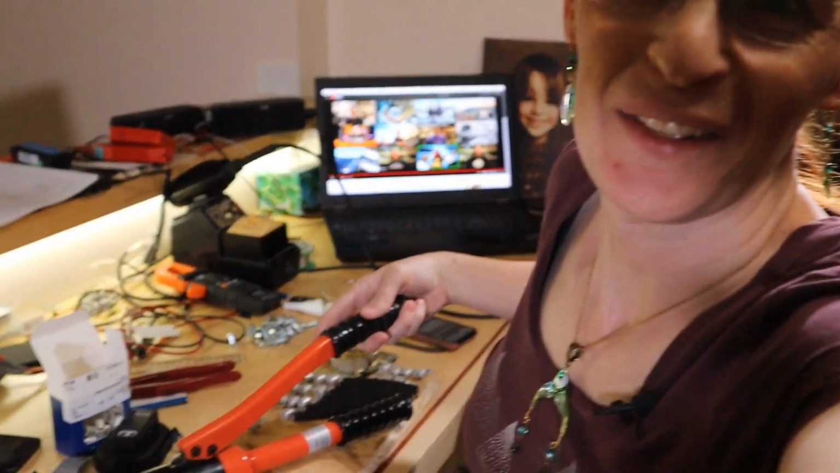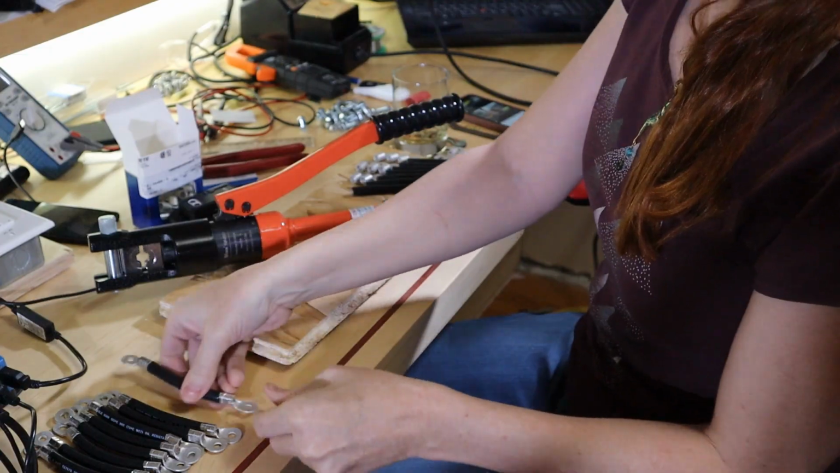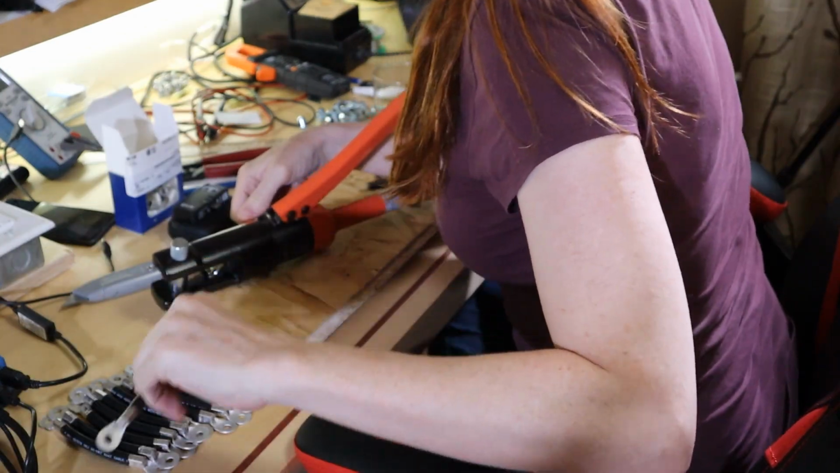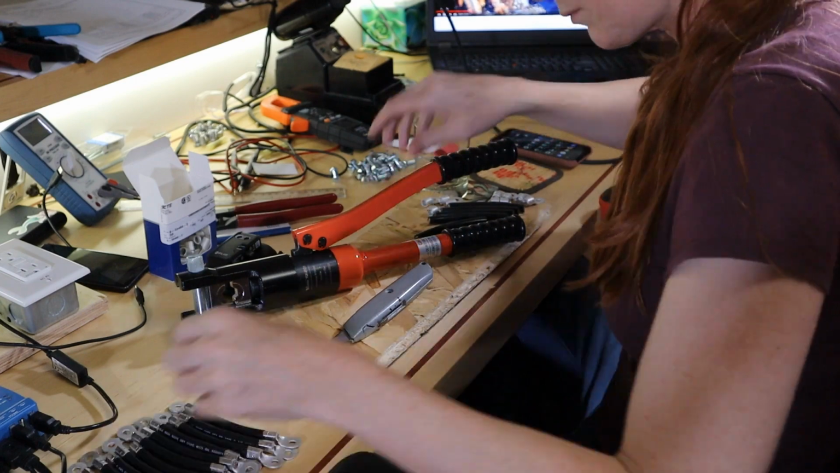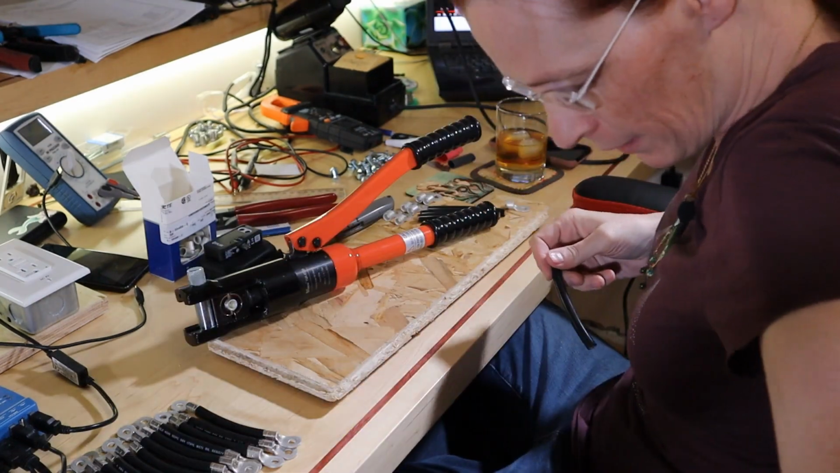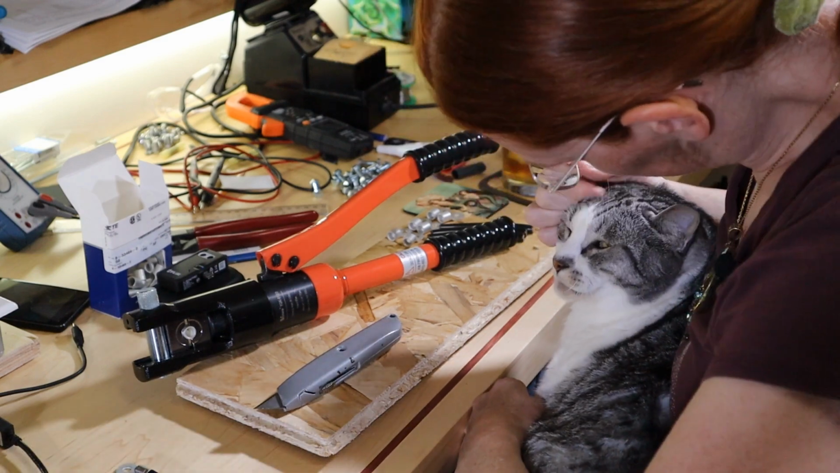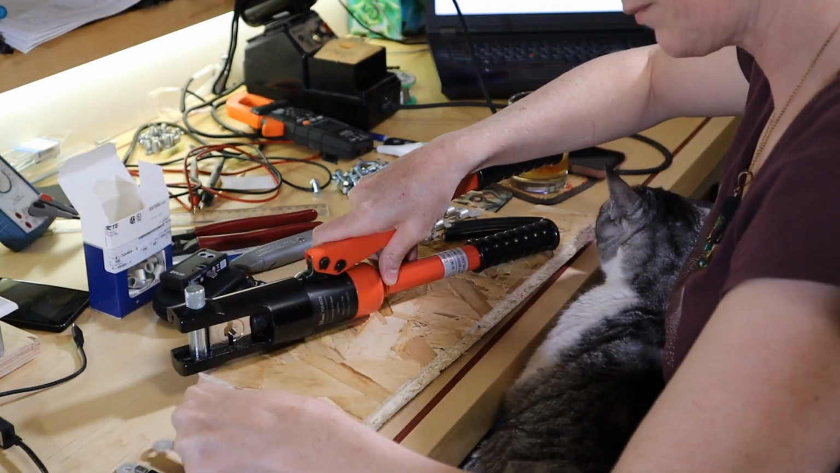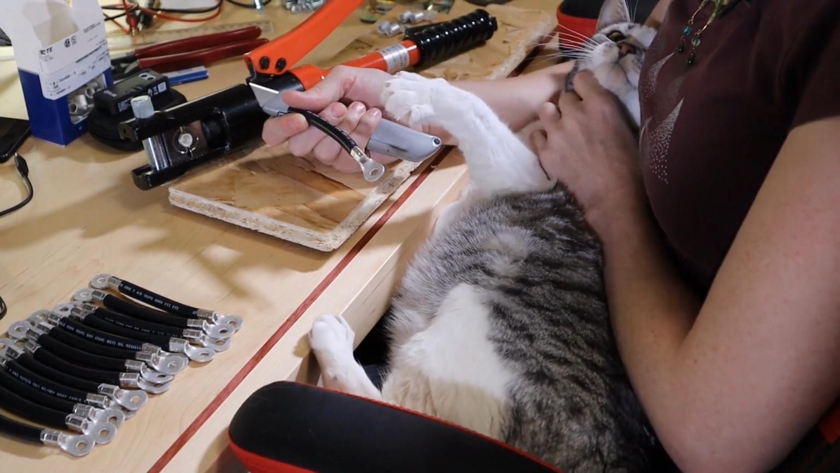I love him lots. And when he wants cuddles, I'm going to give them to him. Let's get back to making cables. Oh, hey, Lynx. You gonna come up and say hi now? I'm ready for my close-up, Ma.